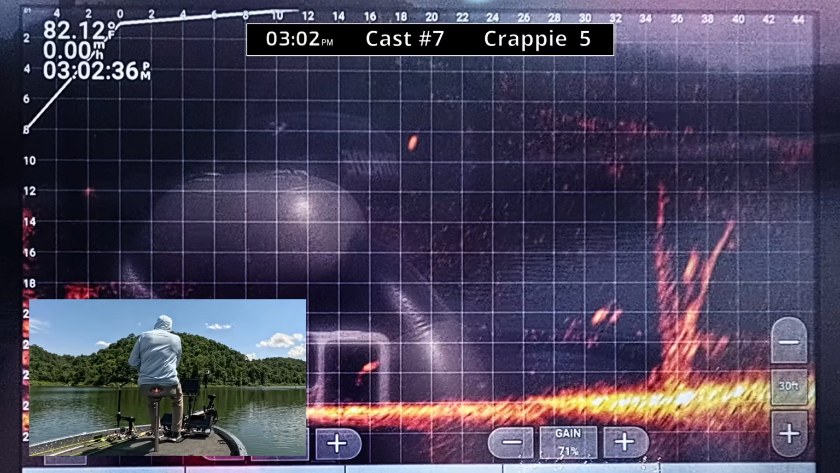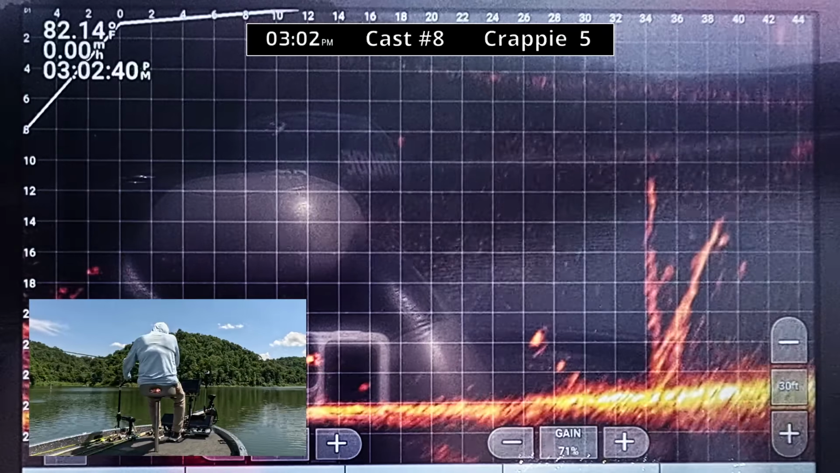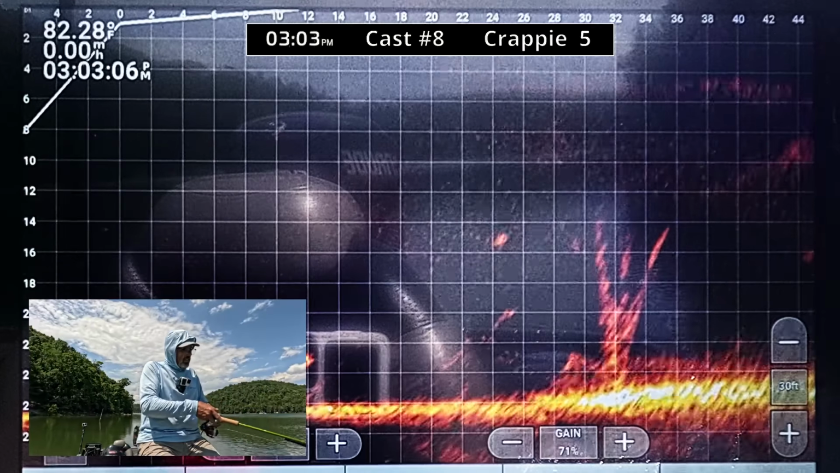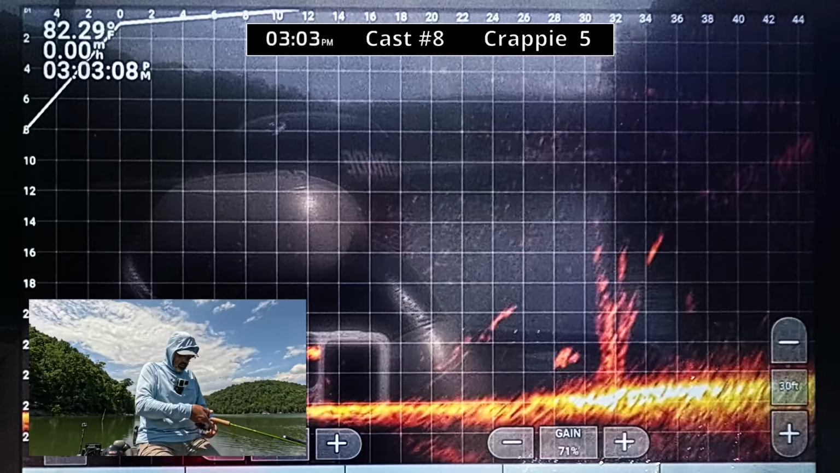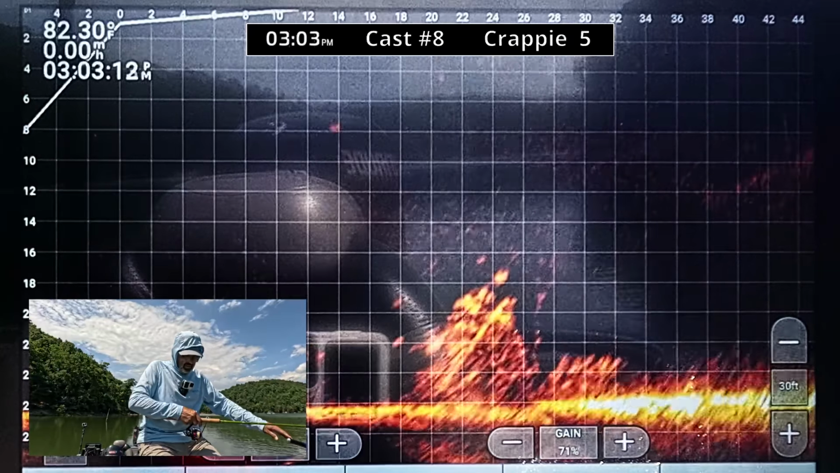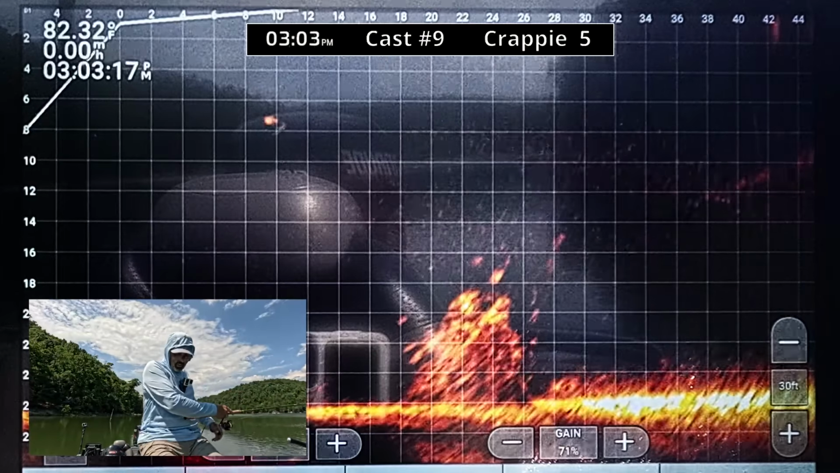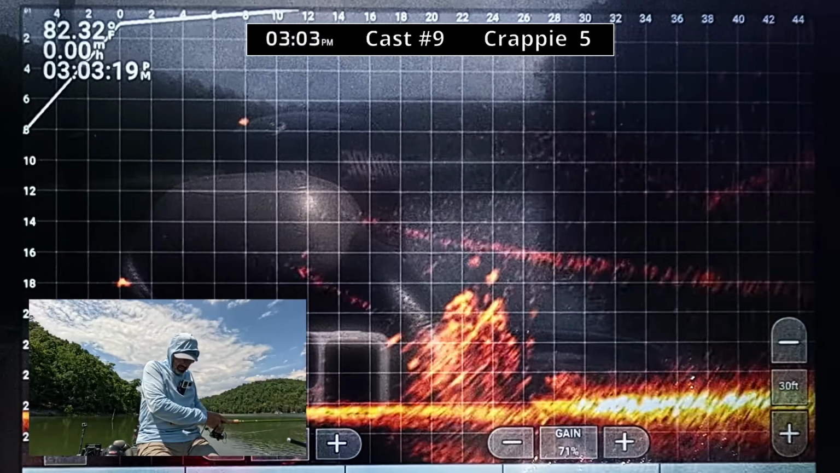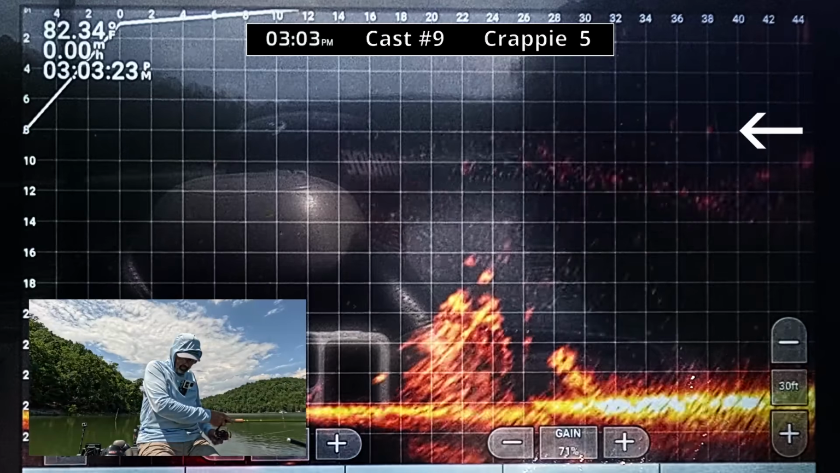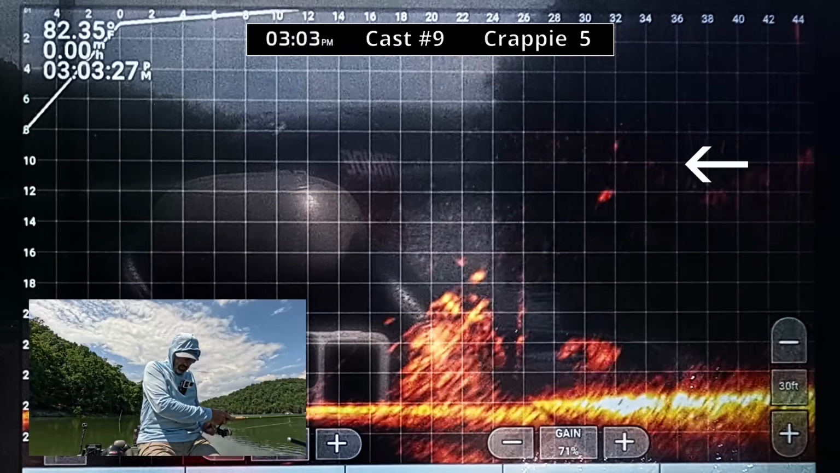See if I can pull another one out of that tree. I messed that cast up, or I'd have probably caught one of those. I'm going to target that brush pile, since I've messed with that tree a couple of times. There again, I'm using the pole right now. I'm not using the trolling motor.